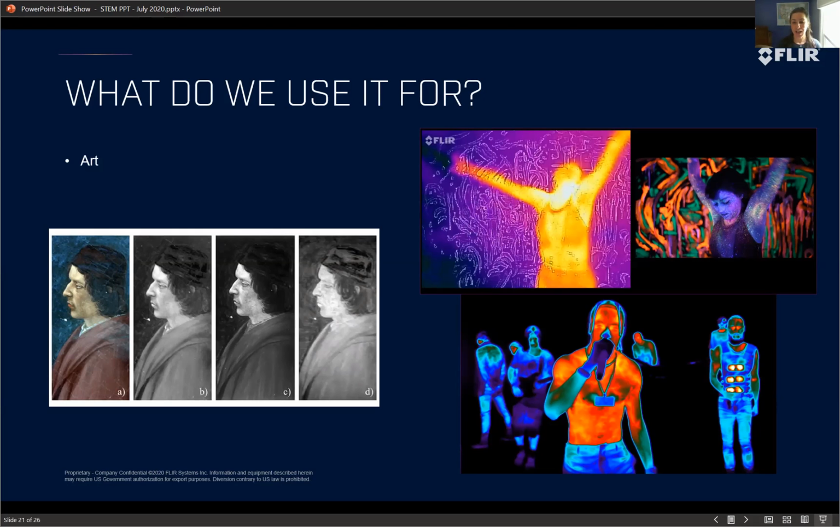And then the girl on the top left, she's an artist friend of mine. And she has the visual contrast with the thermal imaging overlay, it just creates some really neat patterns. So it's just fun to play with sometimes too.